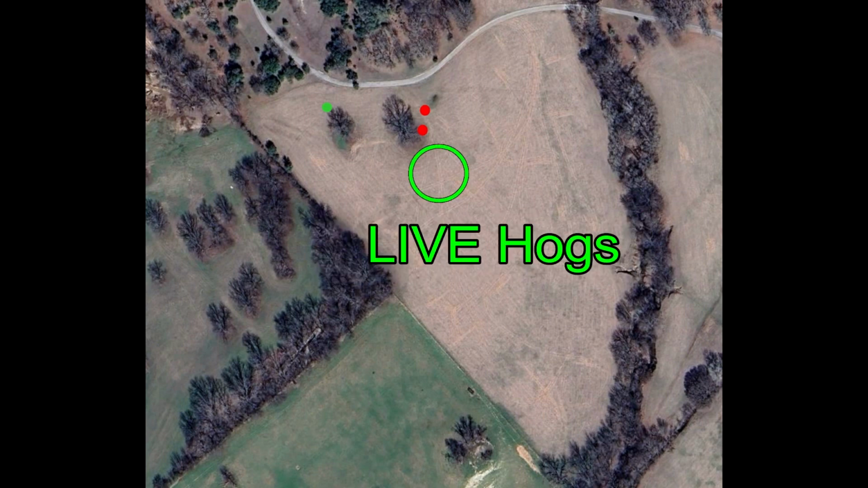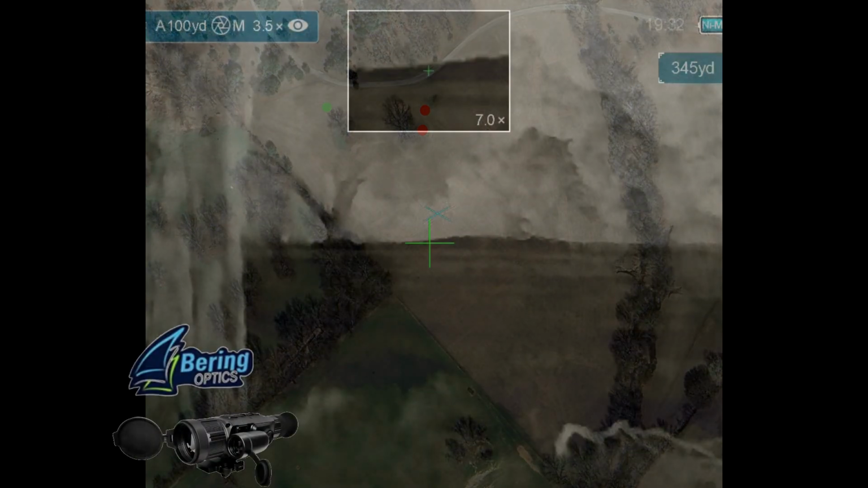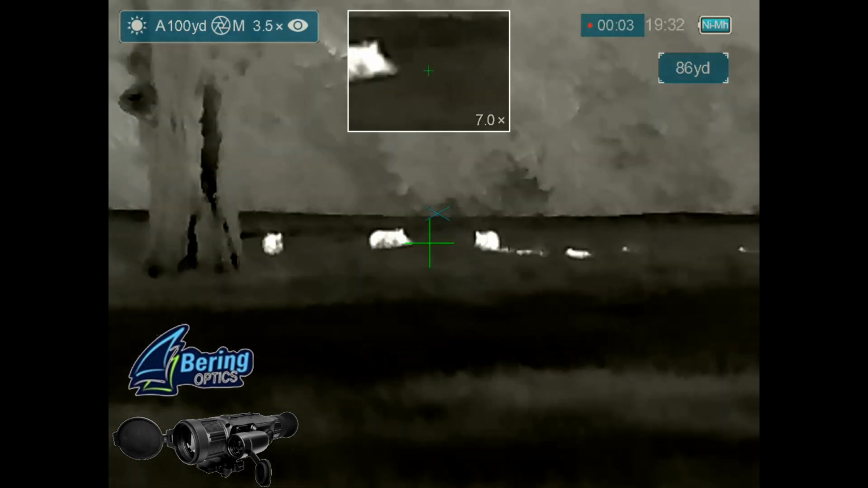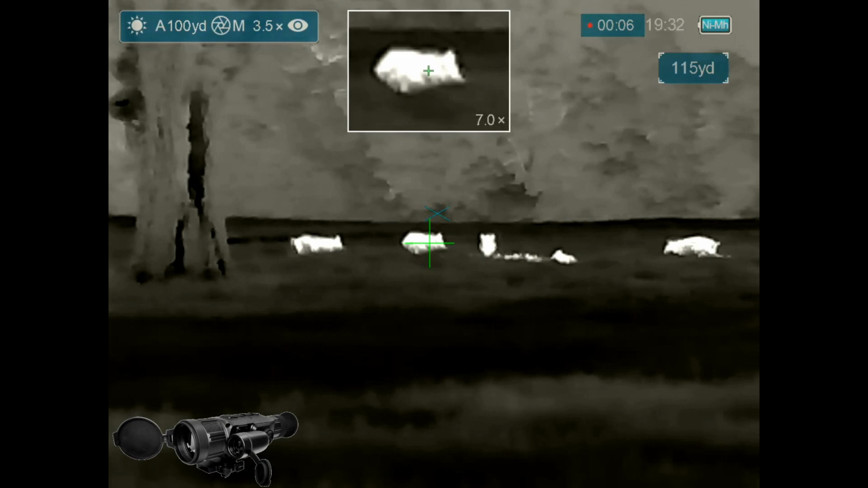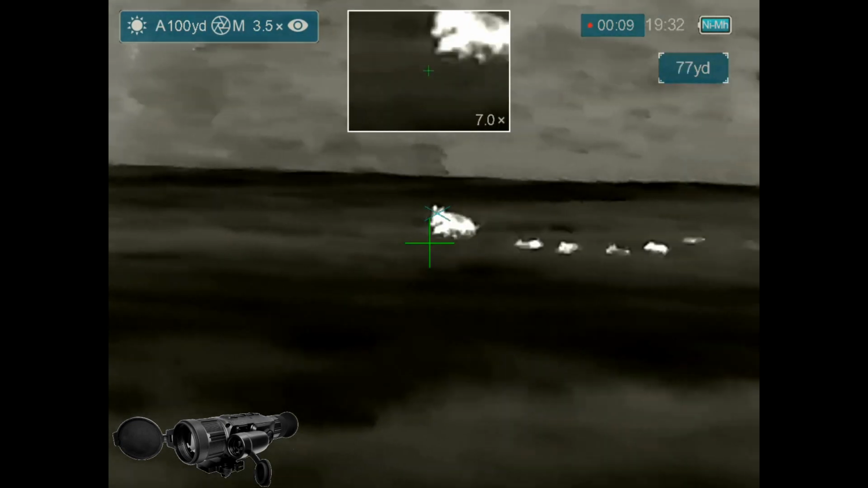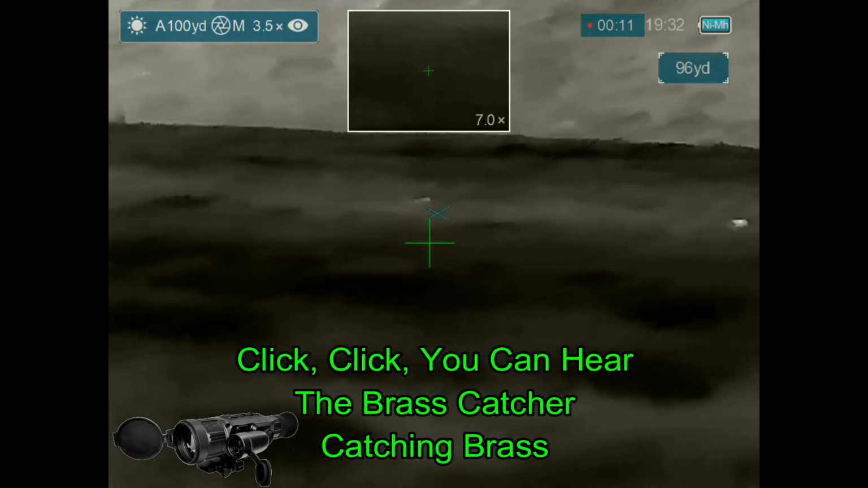And lo and behold, I've got hogs in the field. Not only that, they're right over there by my downed hogs, which means I passed by fairly close to them. So I get on my rifle, scan over, drop the first hog, drop the second hog.